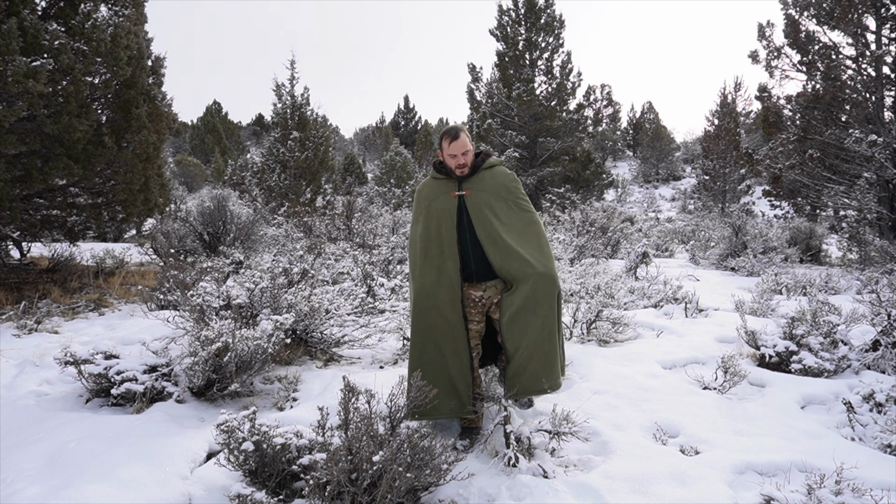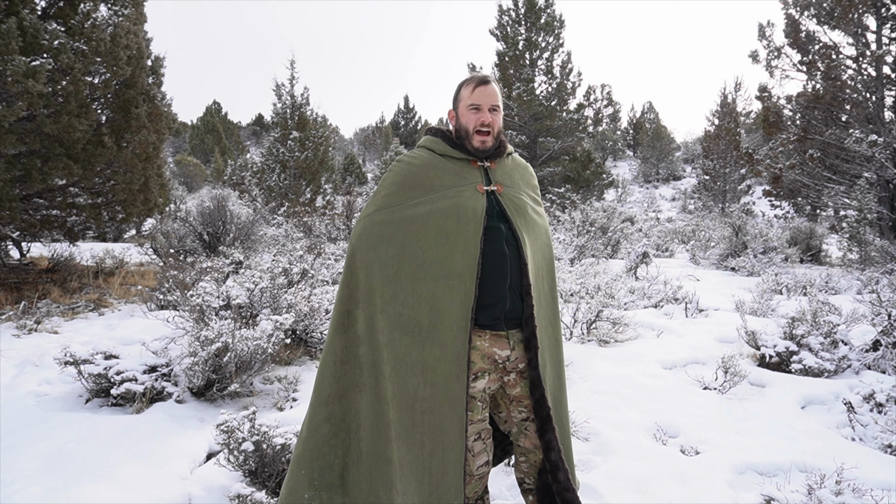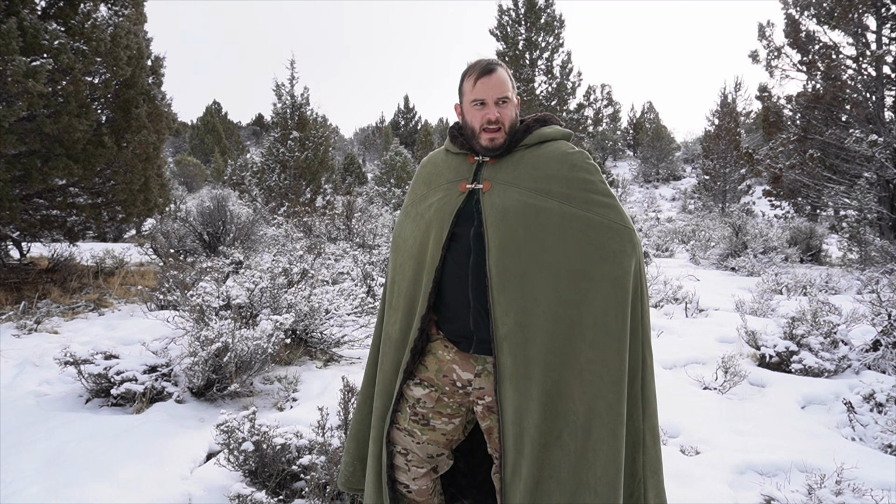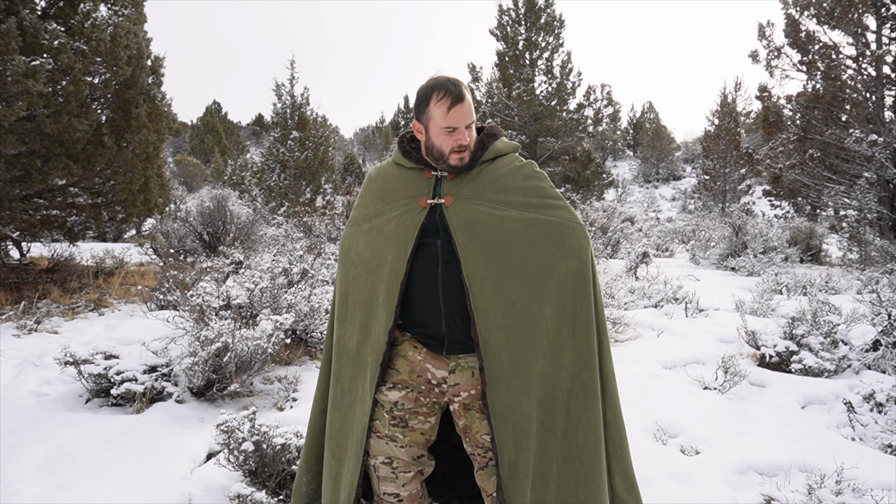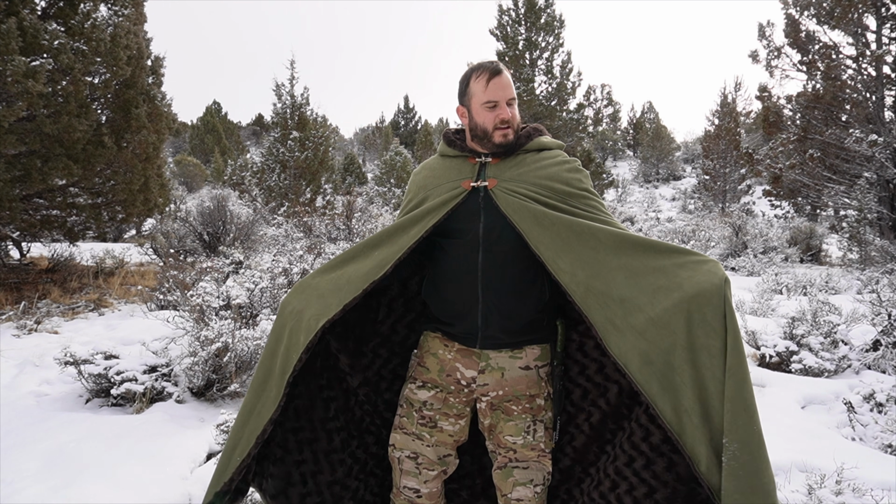I ordered a large one of these in a different color, and I don't know who they were expecting it to be larger than me, because I generally wear an extra large size shirt, and figured a large would fit me, and no, it was massive. Just about worked as a blanket on my California king-size bed back home. So the medium size fits me perfectly if you're 6 foot. And this is the Ranger Green color, which is probably one of their most popular.